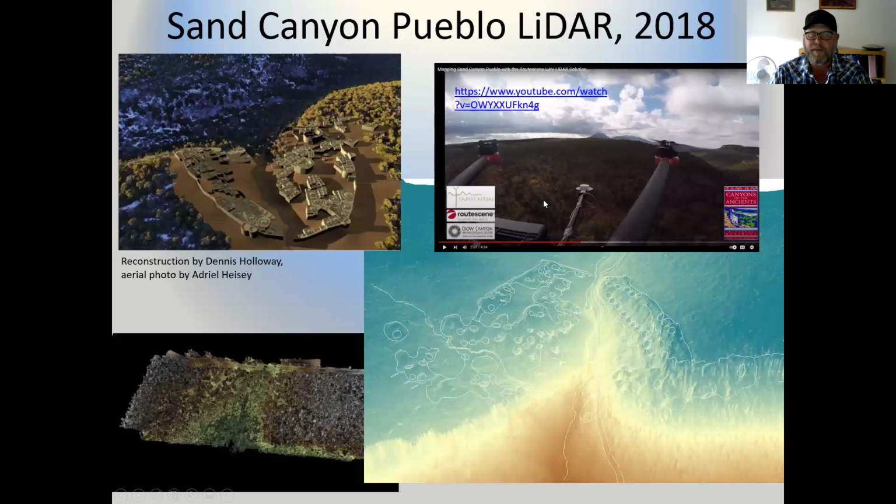Folks who've been out there probably know the entire site is covered with vegetation, primarily juniper and pinyon trees, but also some brush of various kinds and grasses. It's really covered with pretty thick vegetation. If you look at the lower left of this image, you can see the raw LiDAR data that was collected by the drone.